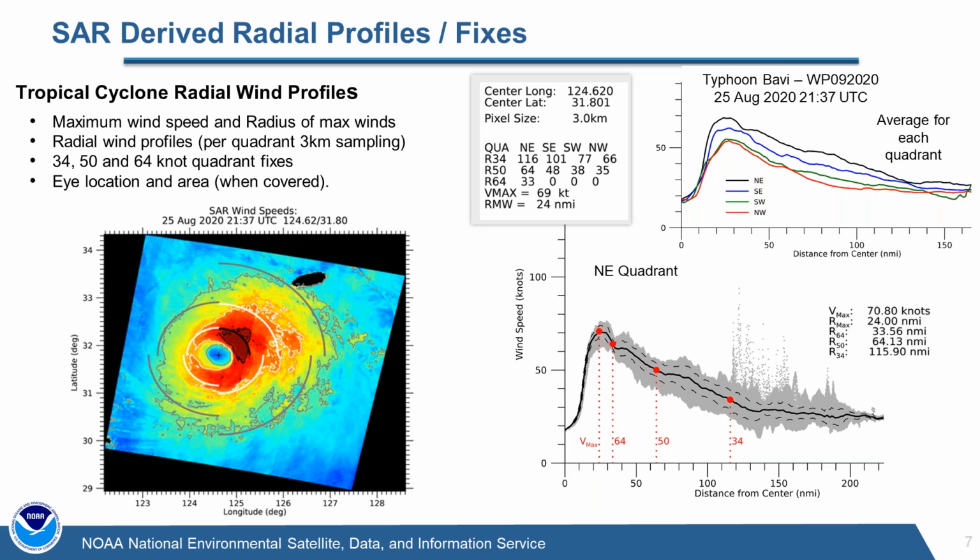And as you go down that profile, you can find where the passage is for the 64, 50, and 34 knot wind radii fixes that we produce. In the upper right, we've gone through and done that for all 4 quadrants. We report that out in that little box there in the middle, since we have a very accurate location at the center of the storm.